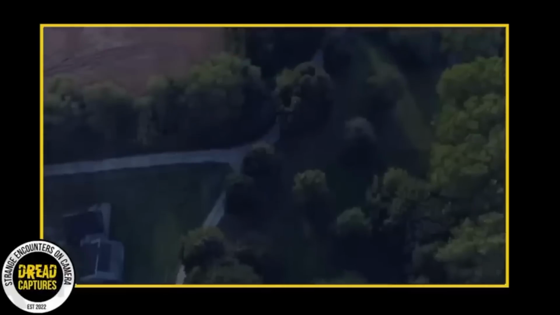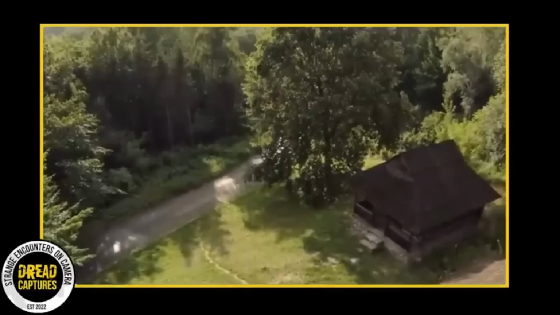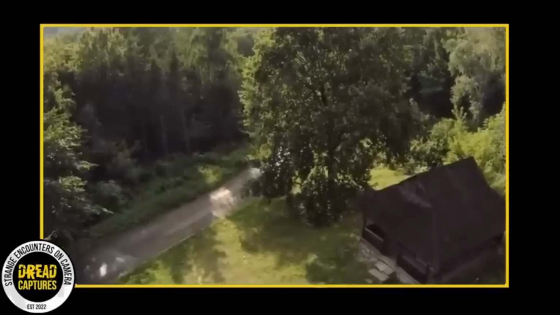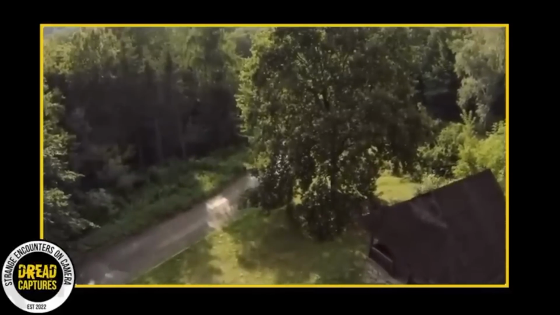A man was asked to watch a friend's property while they were on vacation. He became paranoid after hearing strange sounds, and he knew that some odd occurrences had happened to the neighbors that lived on that road. To ensure his safety, he set up trail cameras around the perimeter fence.